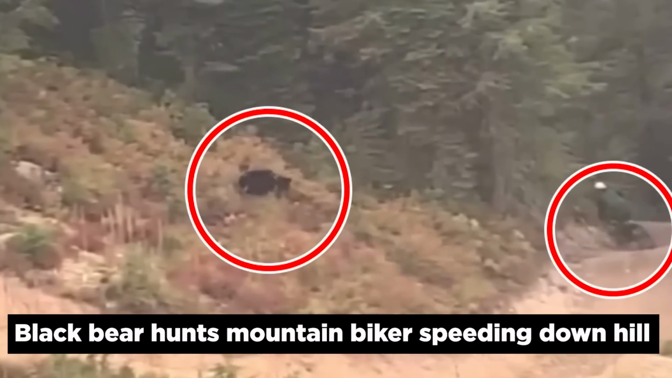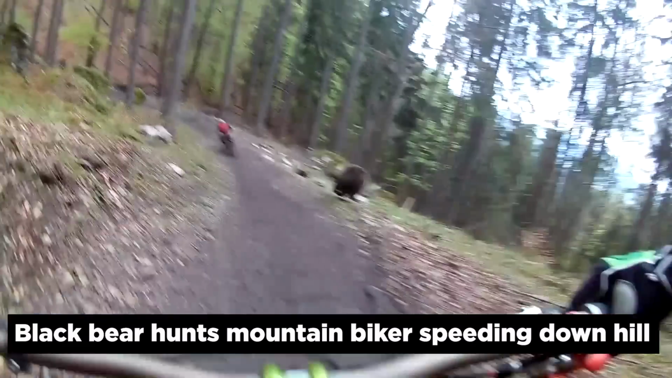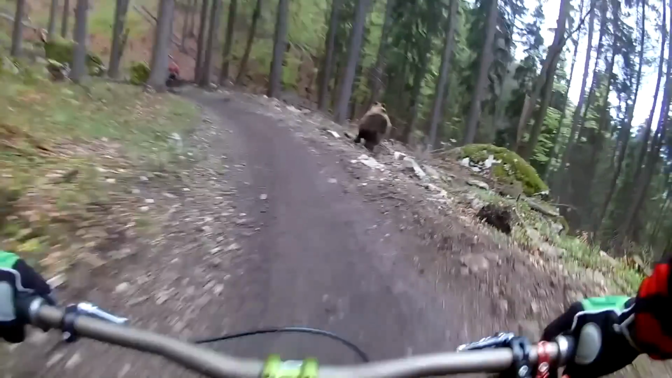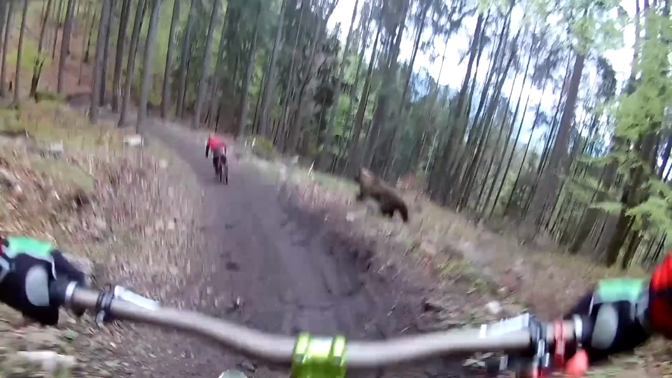Black bear hunts mountain biker speeding downhill. This horrifying video shows a mountain cyclist being pursued by a black bear as he rides quickly downward to escape. While traveling on a chairlift in Whitefish, Montana, a passerby caught the terrifying incident on video. The bike rider was distracted by the beautiful Rocky Mountain pathways when the animal suddenly sprung over the low shrubbery and headed directly for him.